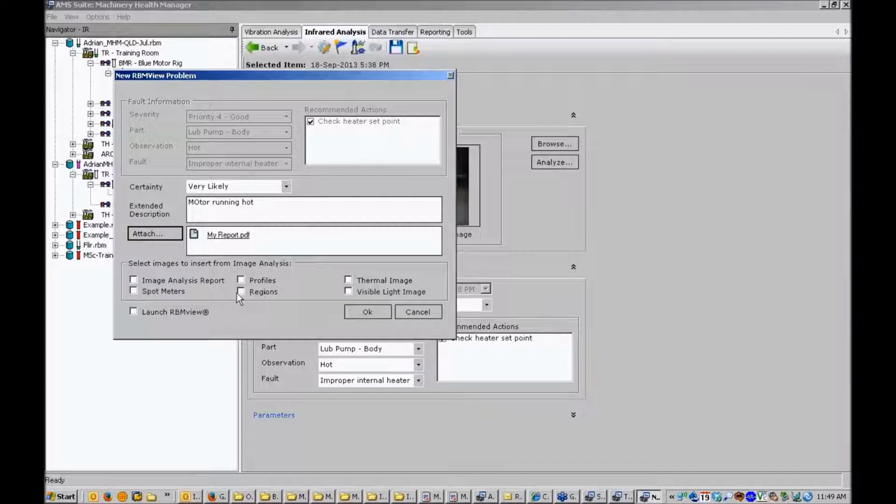And I can also choose to add other images directly from my analysis. If there were spot meters or profiles or regions, typically you want to include the thermal image or visible light image. You can also automatically include an image of that image analysis report, which is the same thing as the My Report that I created earlier. So we'll double up a little bit here, just to show you that that can be automatic. And I've finished my RBM View entry.